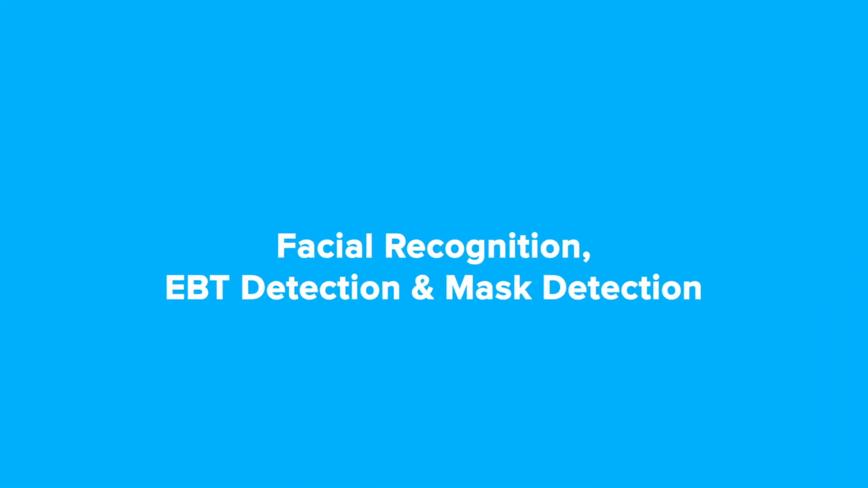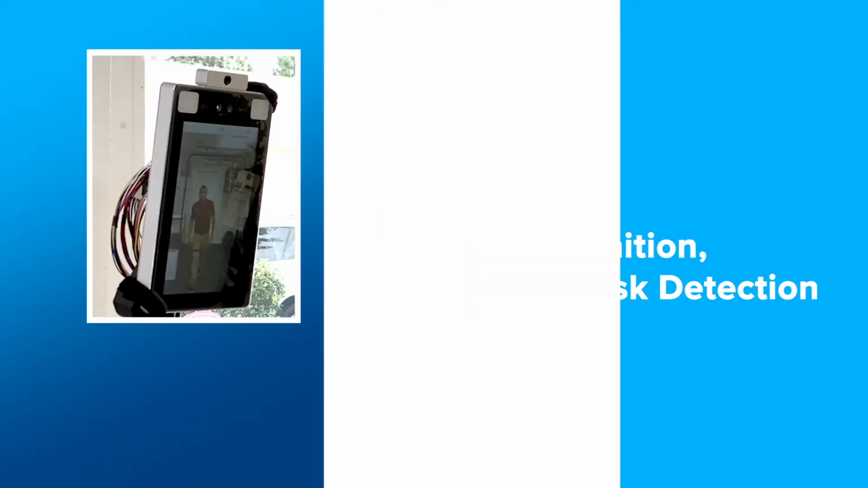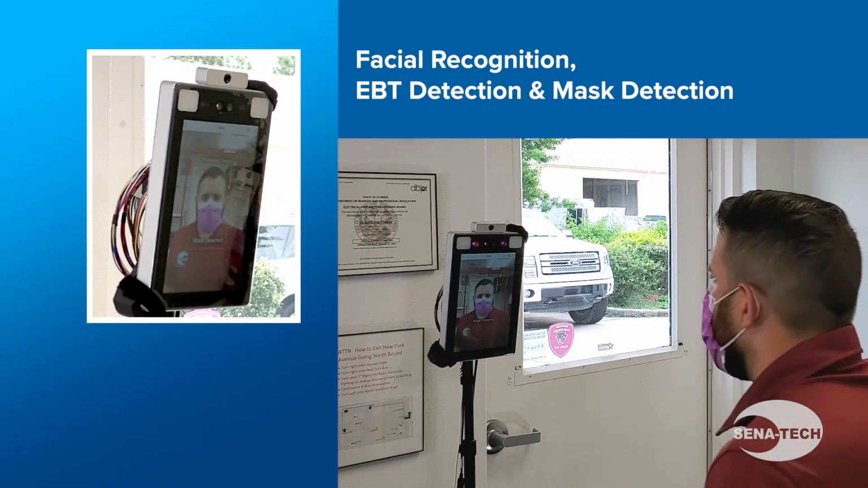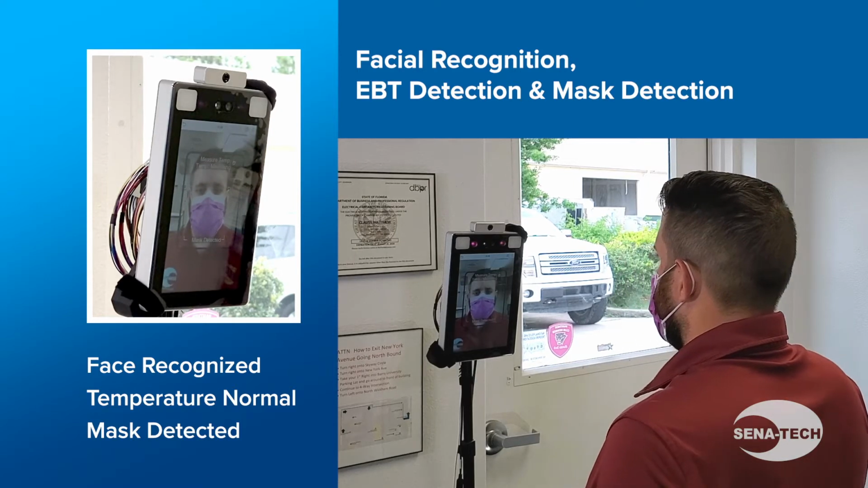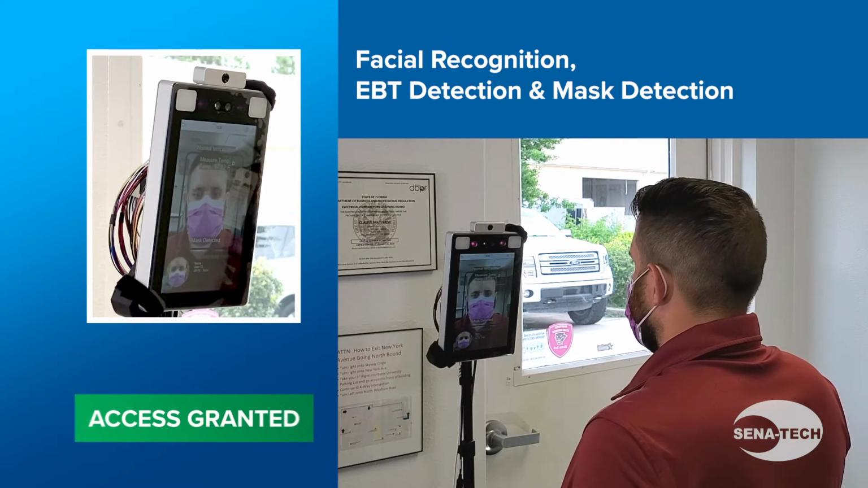In the first scenario, we're screening for facial recognition, EBT detection, and mask detection. In this case, their face is recognized, their body temperature is normal, and a mask is detected, therefore access is granted.